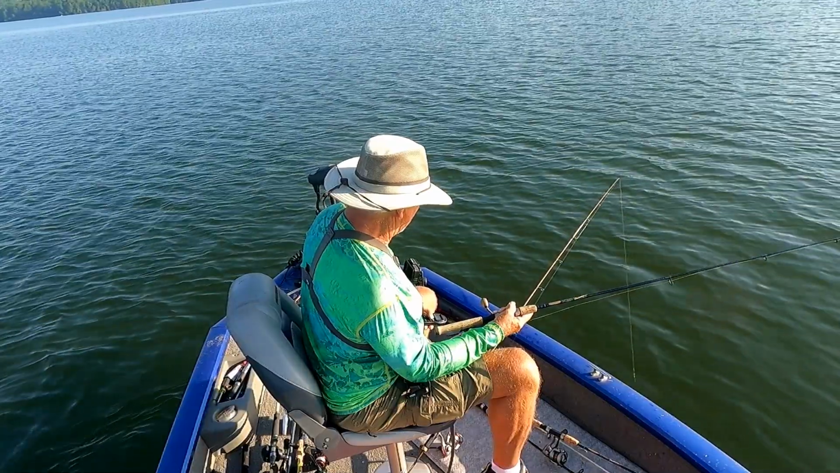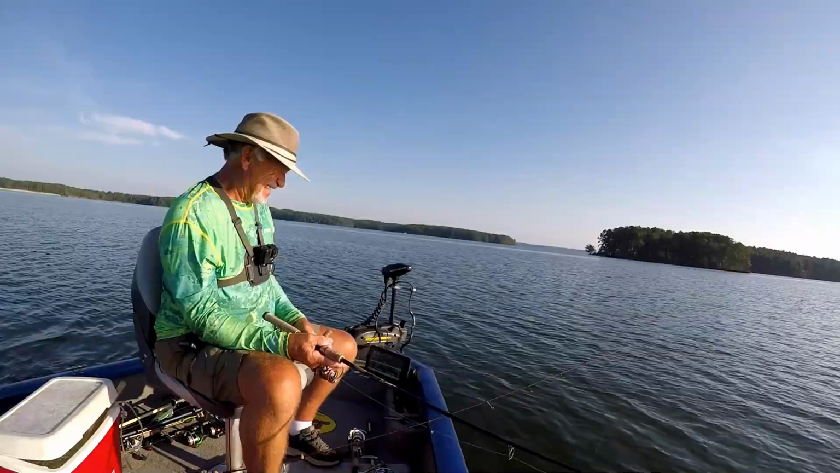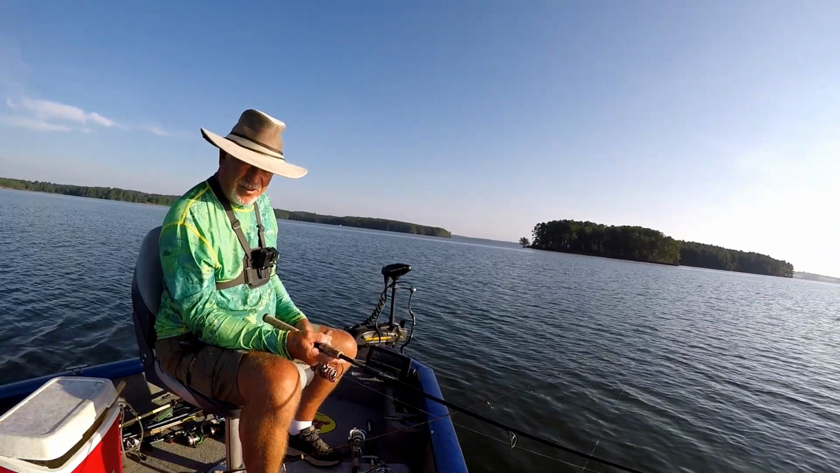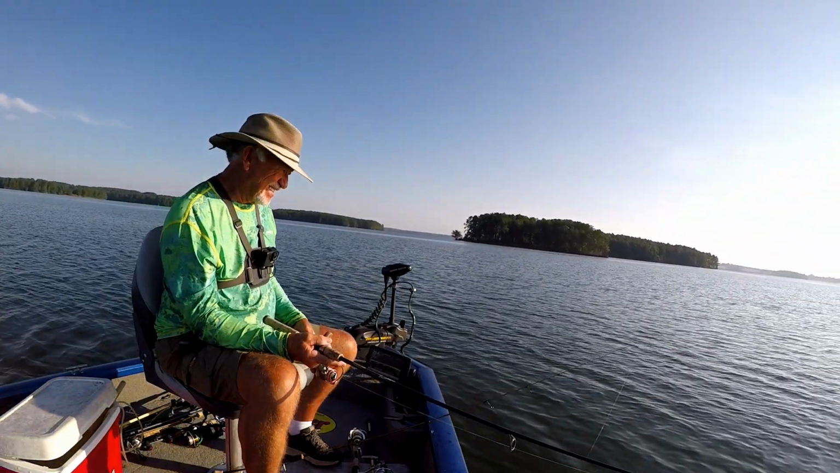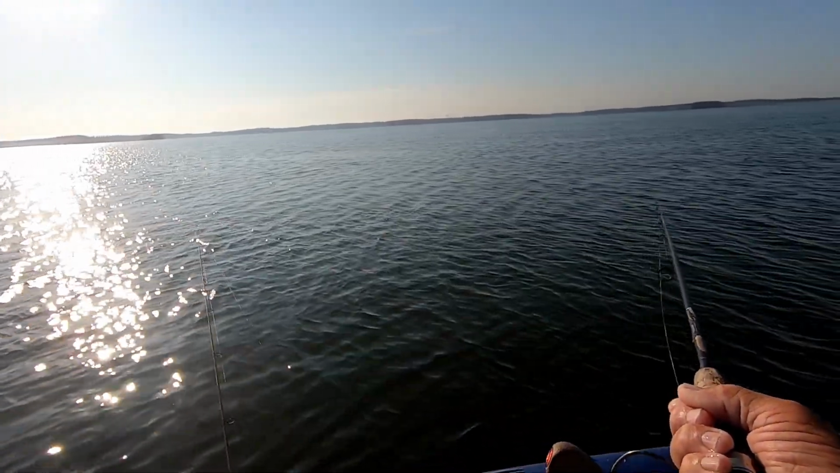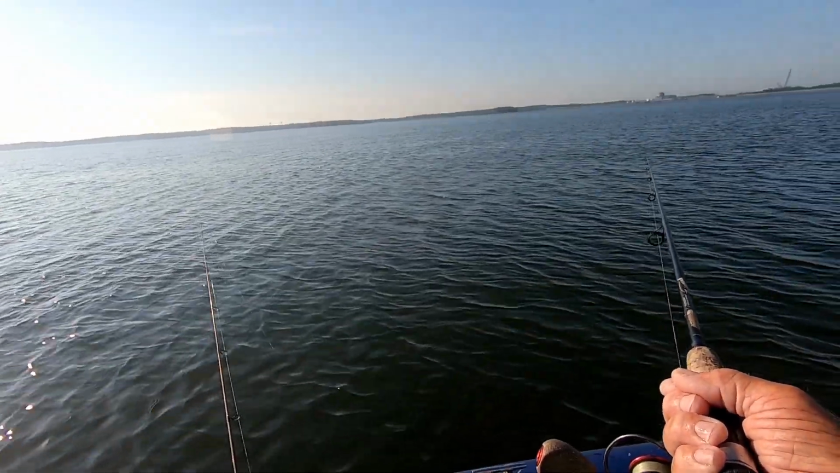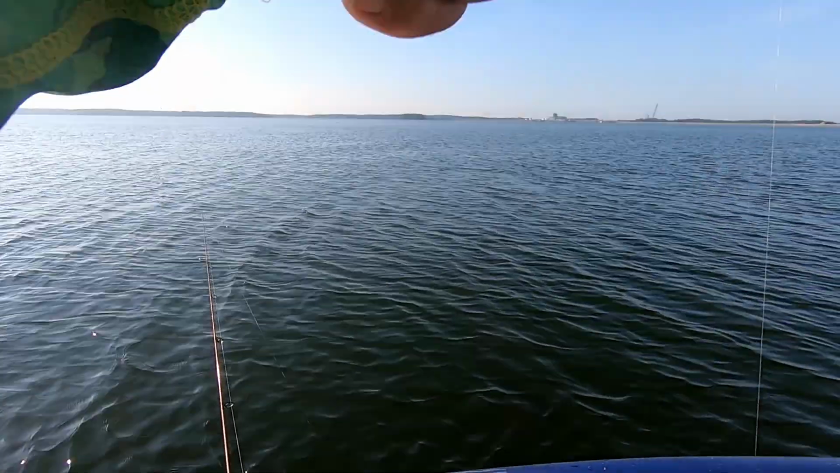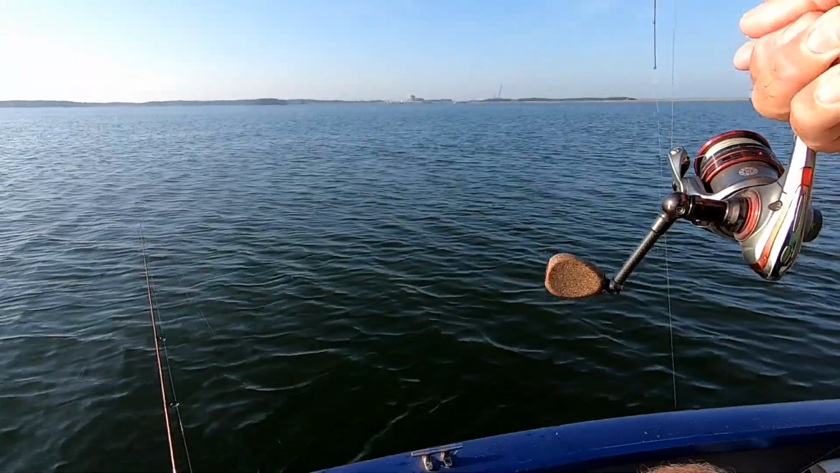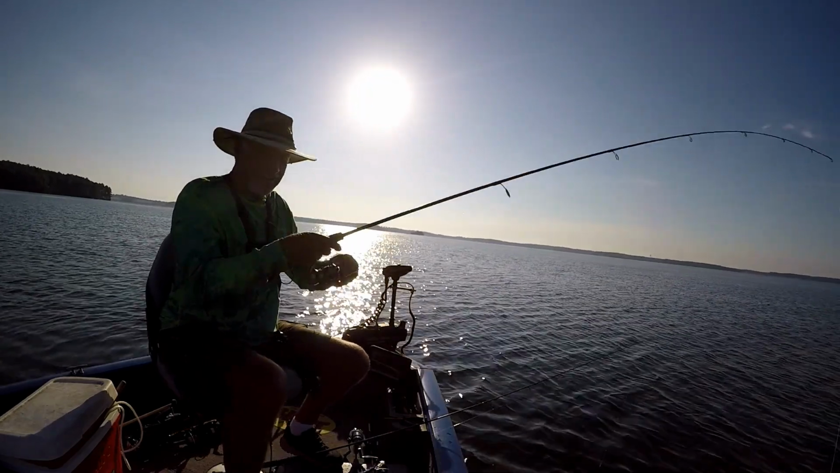They're spooking real easy. Why? Because it's clear, ain't a lot of wind, no cloud cover whatsoever. That's why. There he is. Got him. You got to hold it on him for a little bit for him to take it. And that's all there is to it.